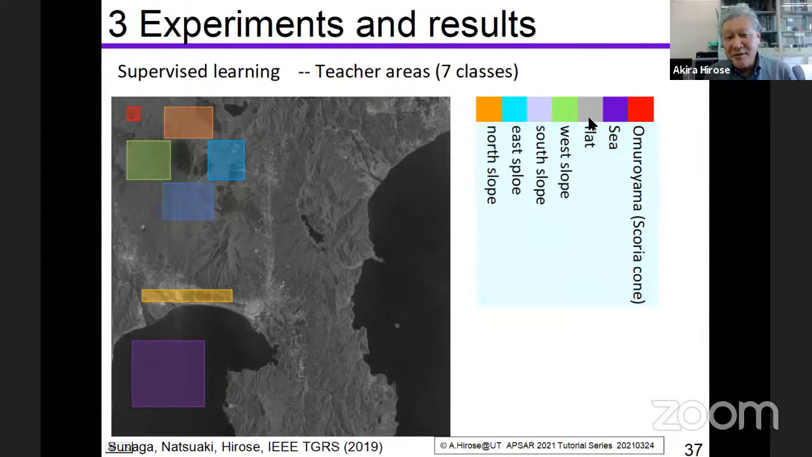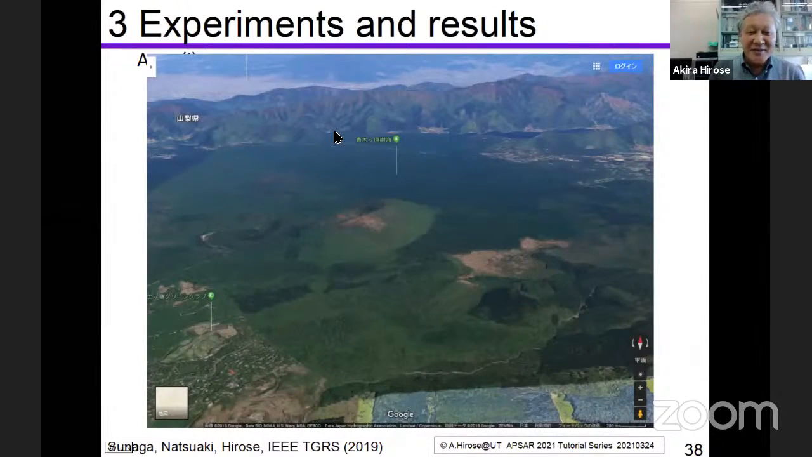The flat color is not good, but this is the flat area, very near to the seashore. And the sea area. And this is the Omuroyama teacher area. What is that? Okay, this is the area, Google Photo.